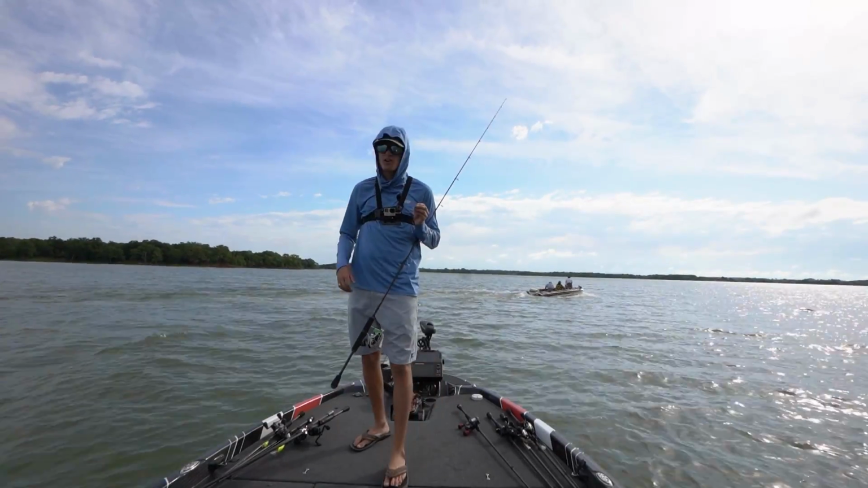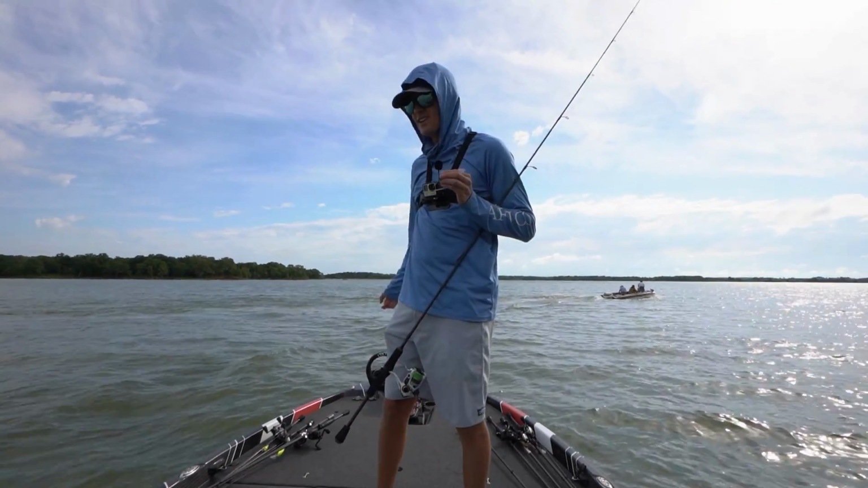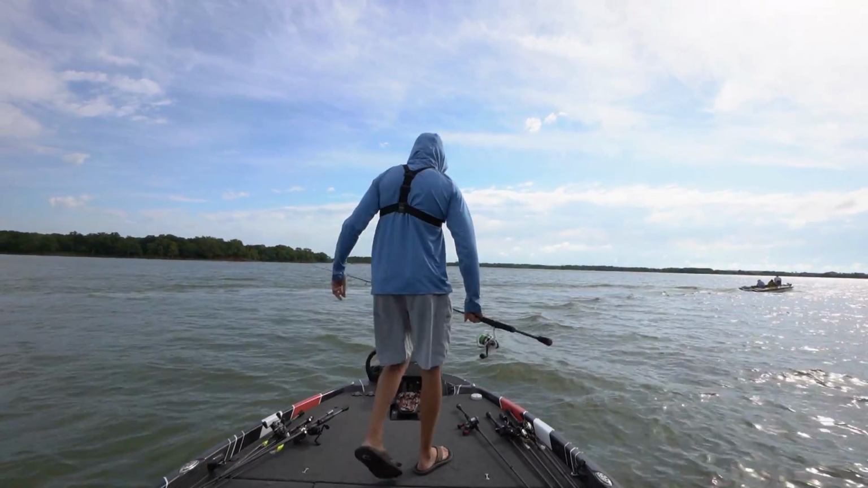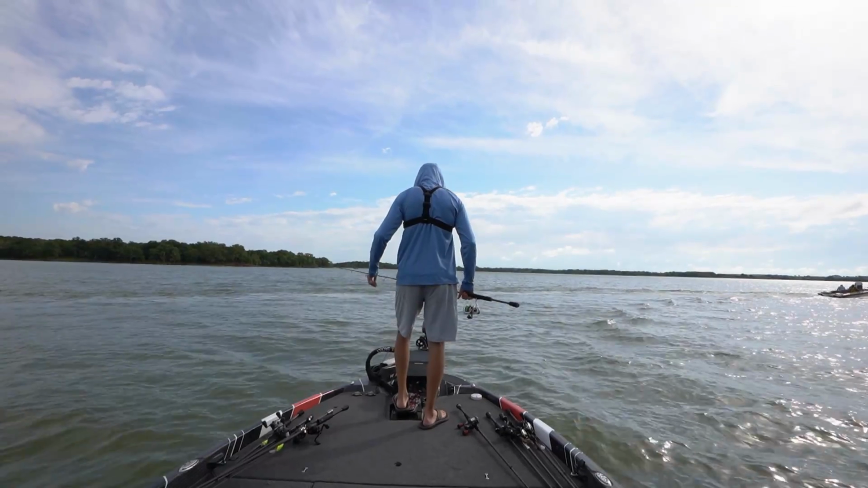There's not 50 yards in between me and the other boat, and he decides to literally split us, and there's a hole. Stop being an old fart on the lake, people. Good grief.